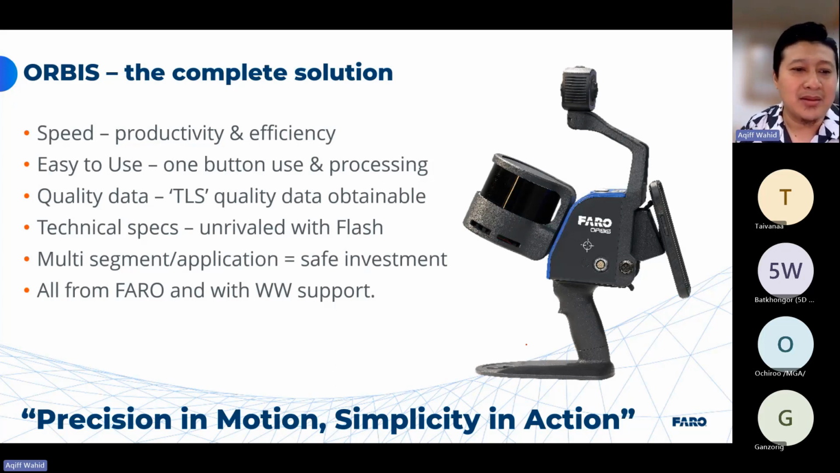Multi-segment application, yes. In the end, it's safe for your investment. If you want to use it for one application, and if you purchase this year, maybe next year you want to use it for a different application, different site, it's very safe, because we are quite versatile.